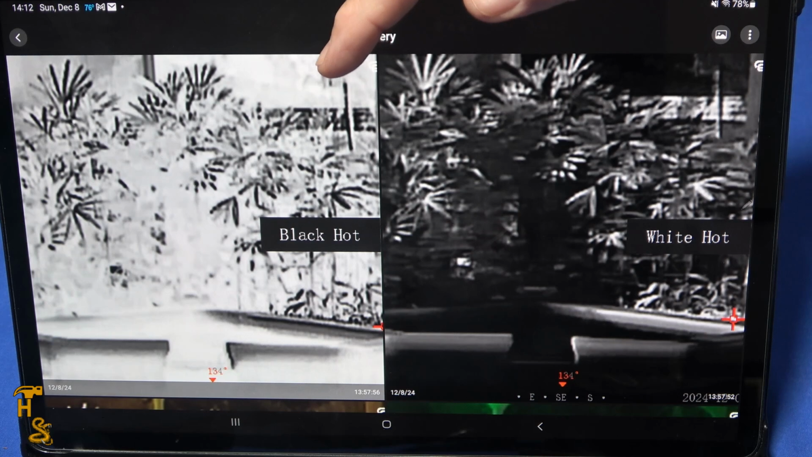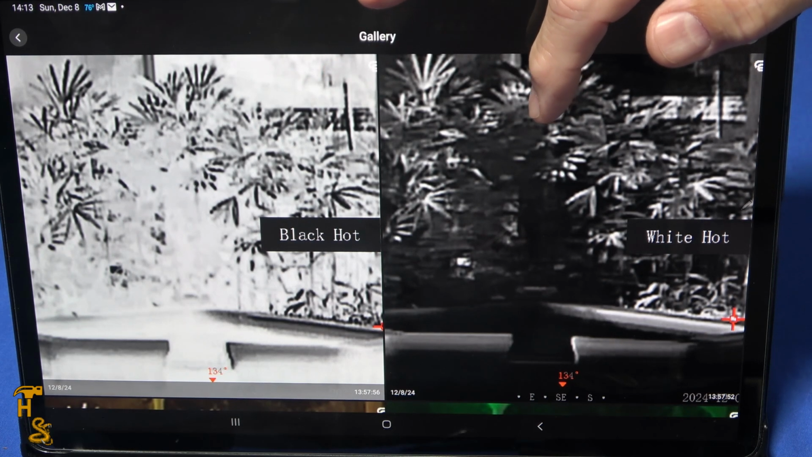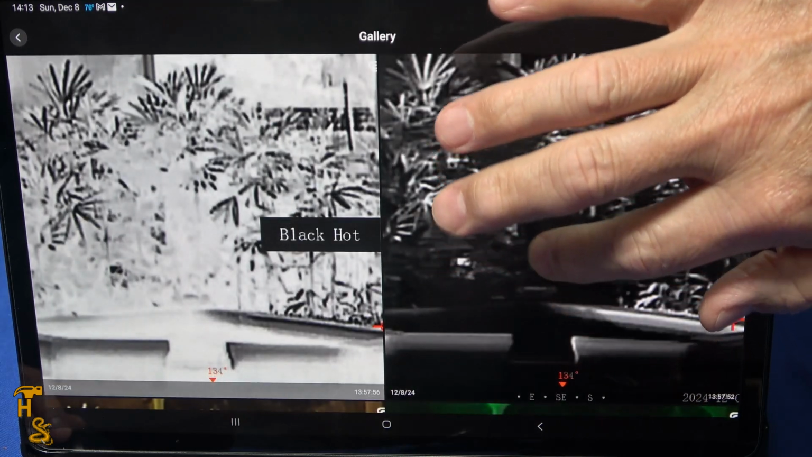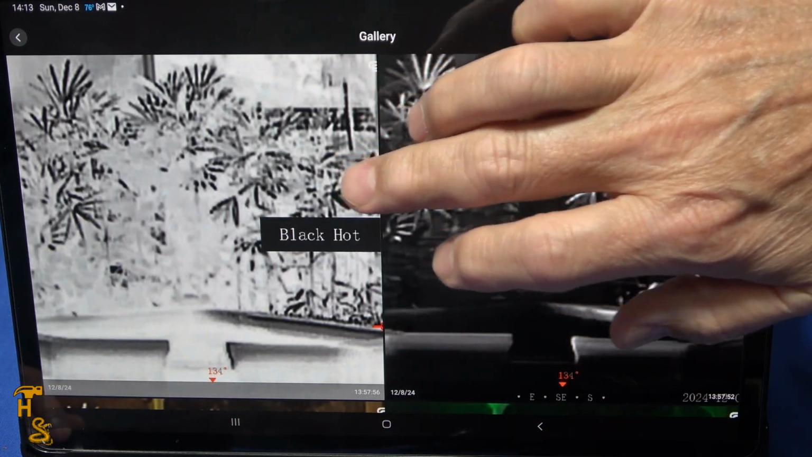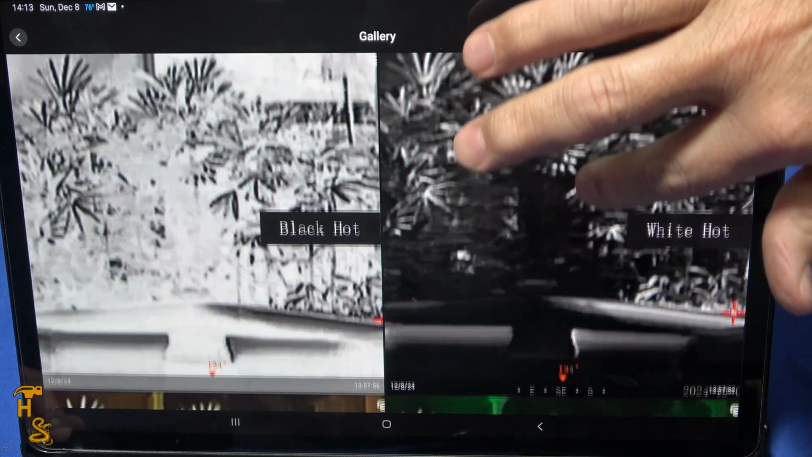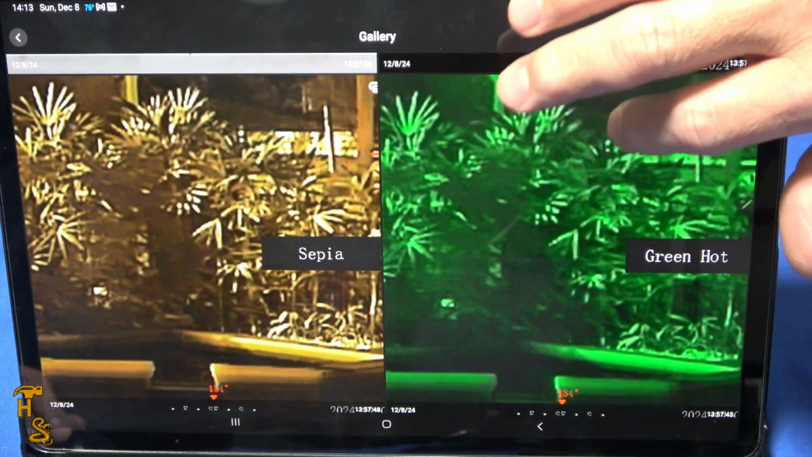But you can see you have black hot, white hot, and that just determines what you've got. Black hot means the things that are hotter are black, the things that are cooler are white, and then of course white hot is the reverse. Sepia, green hot.